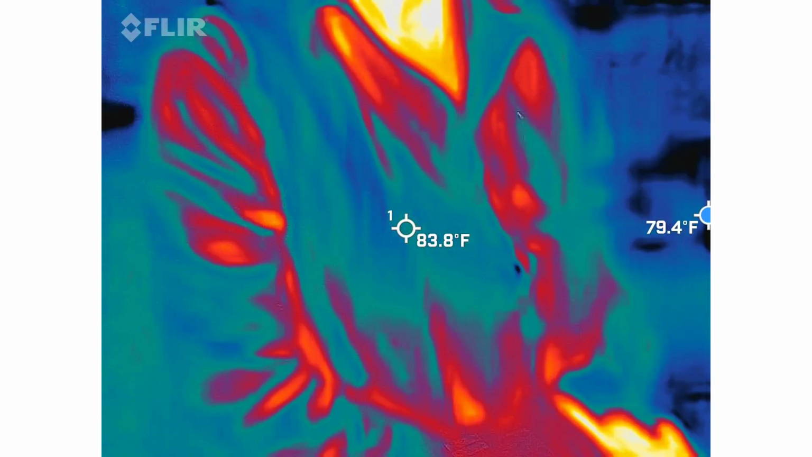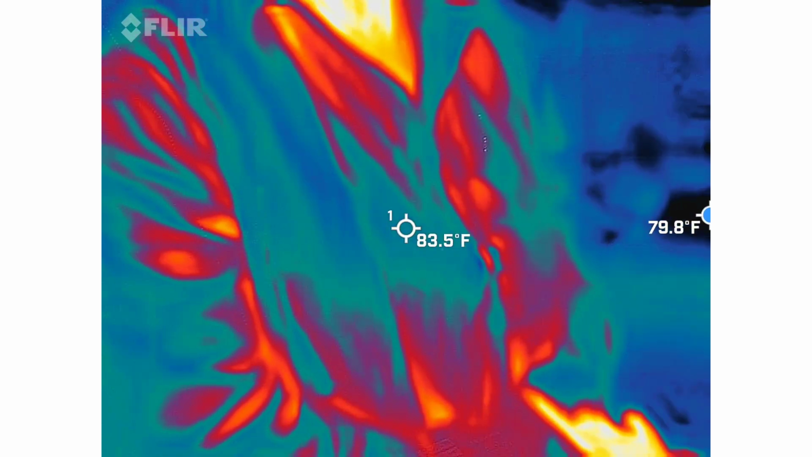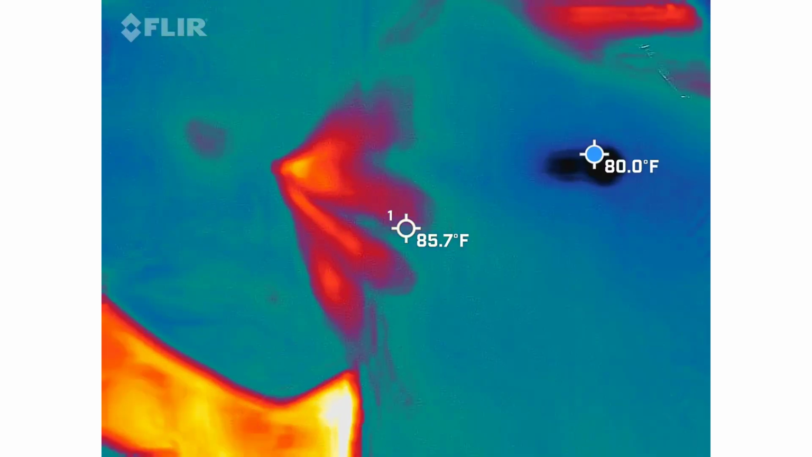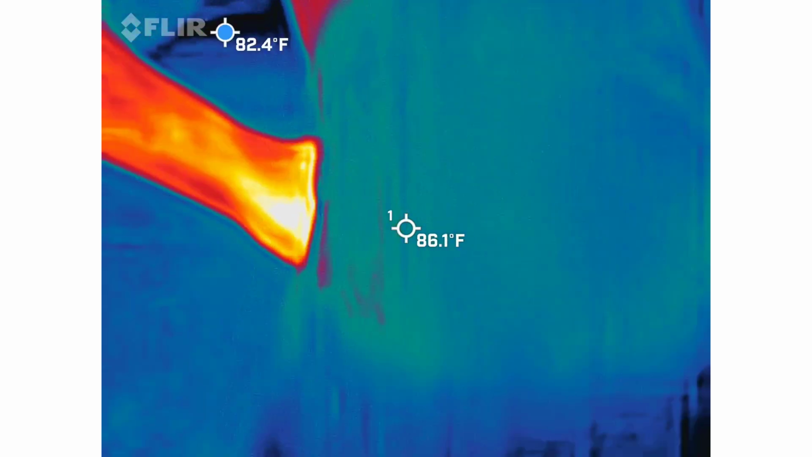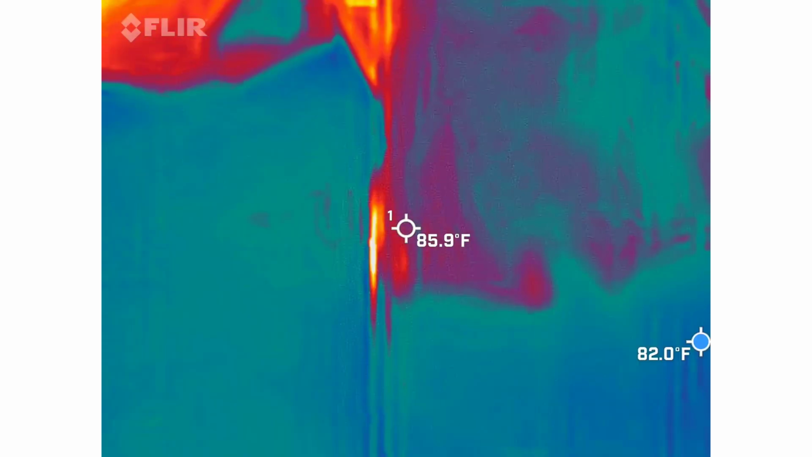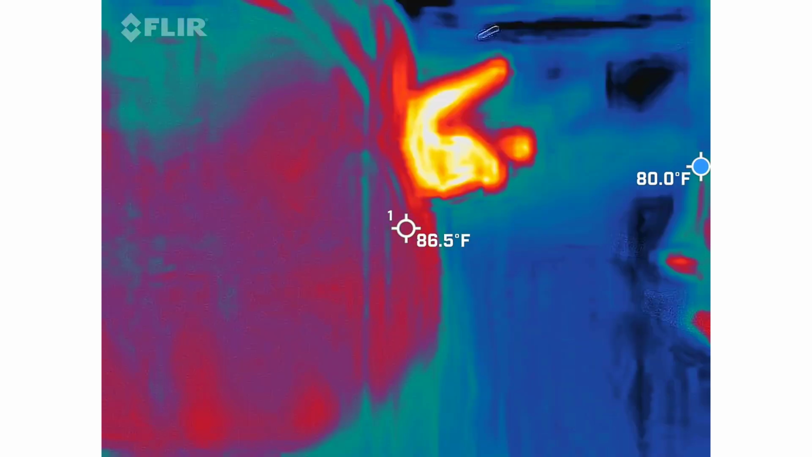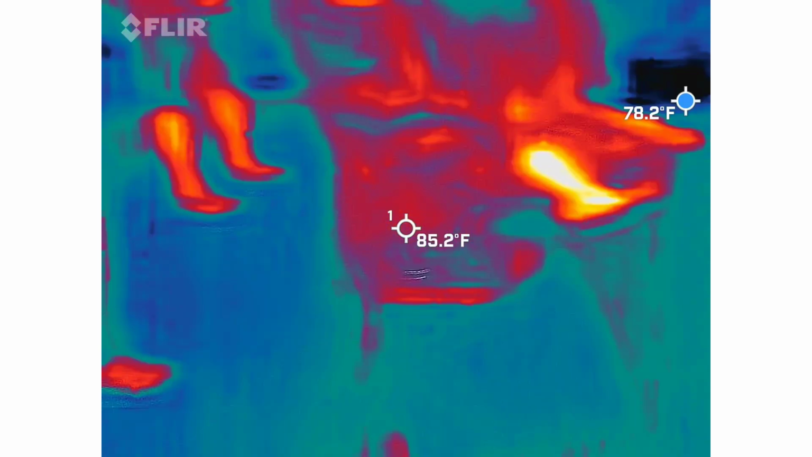Which one? It's not the light. Let me see if you have any ghost on you. I'm looking for ghost on you. Don't see any. You have no spirits on you. There's September.